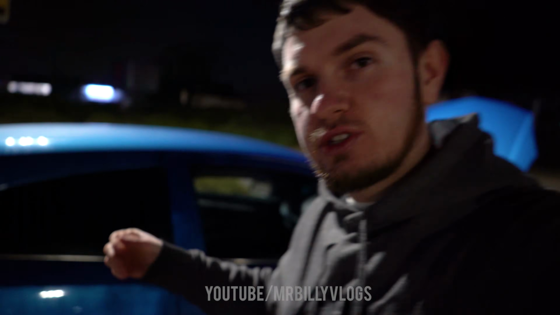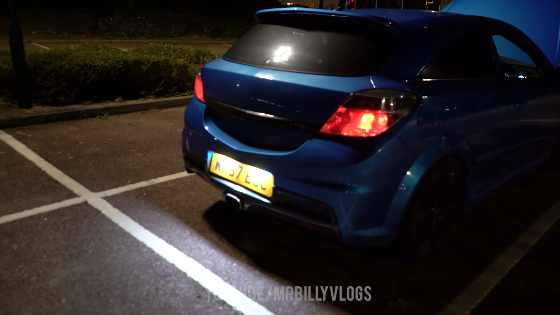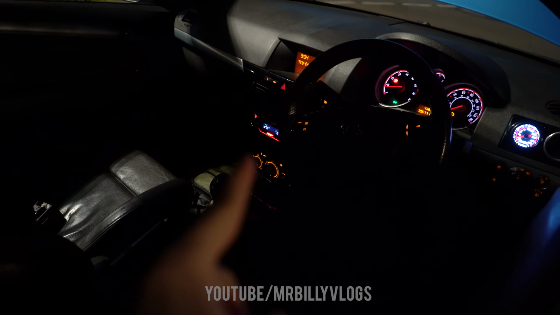LED number plate bulbs, that's something that I've done quite recently, as you can see from the back. Hopefully the camera does focus. So I have number plate bulbs, as you can see, the LED. Oh yeah, boost gauge. We did this recently as well. We have a boost gauge. I've also got my stereo I've put in. So boost gauge, stereo, LED bulbs.